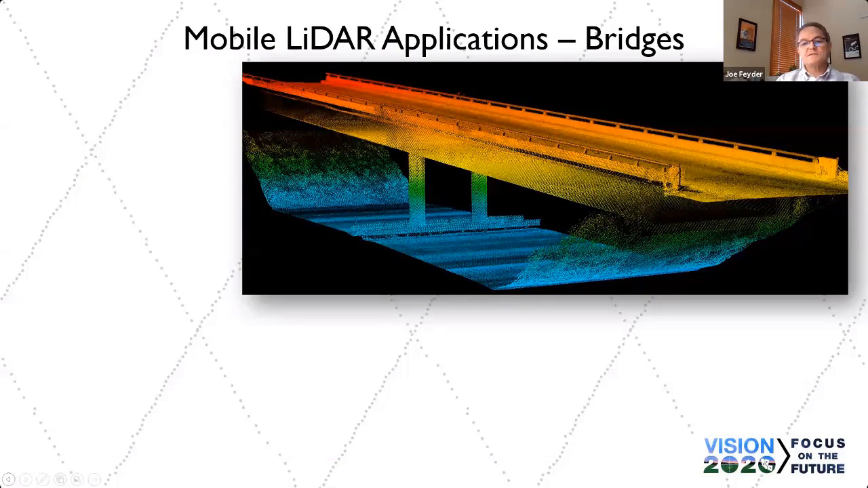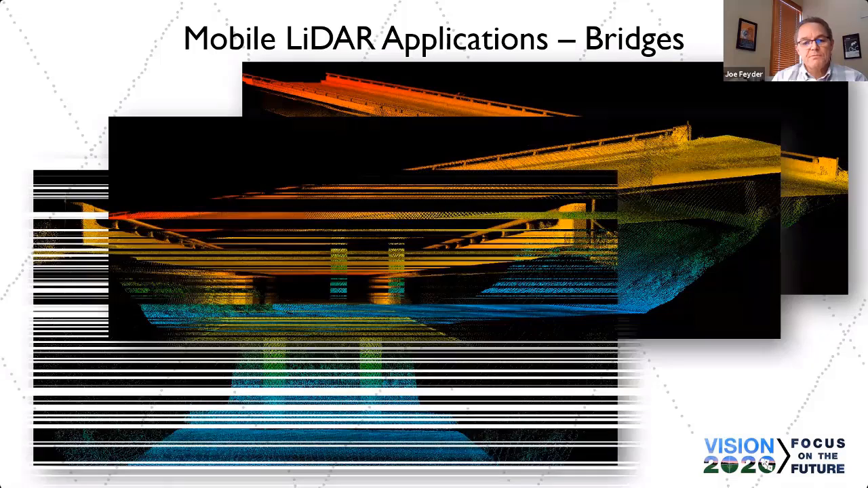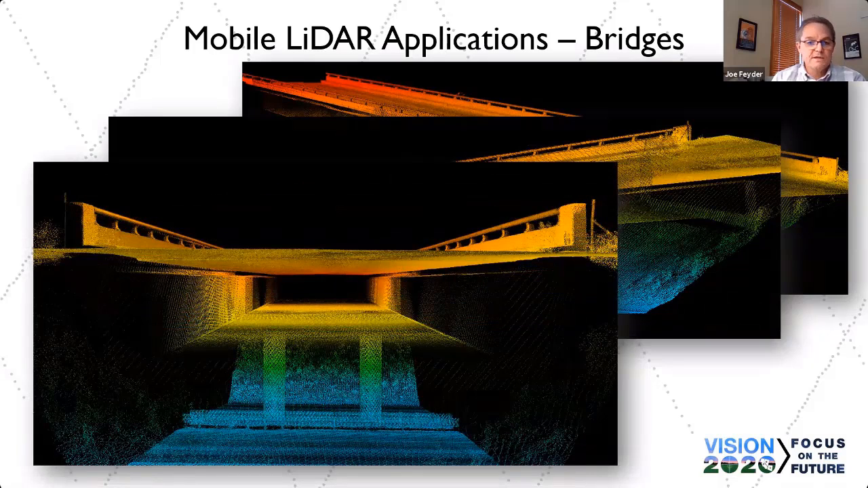Bridges. This is a Grapevine project. So we drove I-5, obviously each direction a couple times. We also drove the crossing structure. So we basically shrink wrapped this bridge with a point cloud. So any way you twist it, you can take a measurement on that bridge.